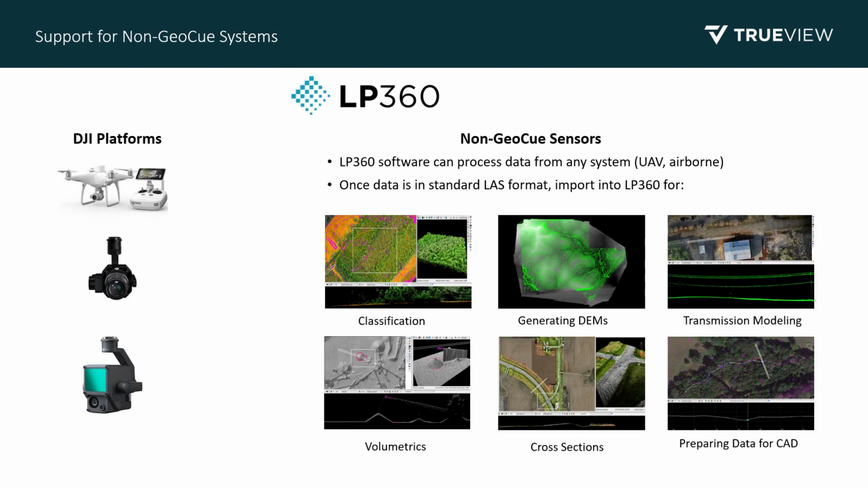In addition to supporting our own sensor line, LP360 has tools specific to the DJI P4 RTK, P1, and L1. These low-cost, entry-level systems are a great way to start and later grow into a higher performance TrueView system without needing to change your software workflows. LP360 can also ingest any LAS files. Our software can be used for generating products from any airborne or drone sensor on the market today.